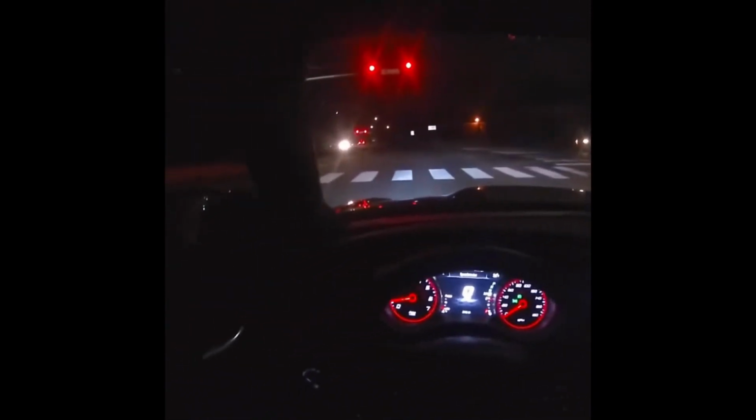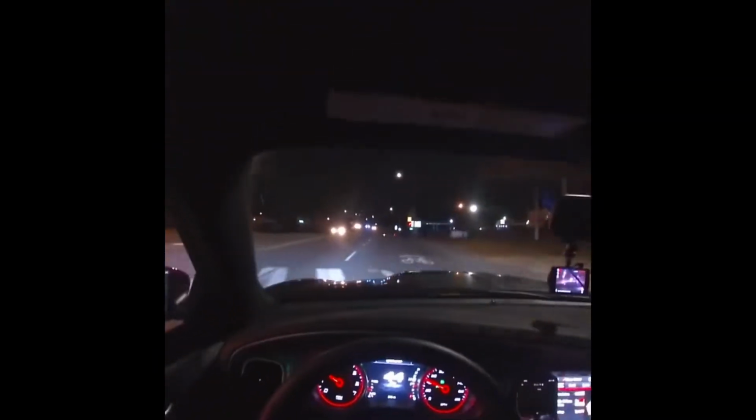Can't even have a night drive without somebody being the ass. Girl, this car would've been so tore up. I would've been so pissed. Just got this car and just got the stripes on her. You trying to run me?